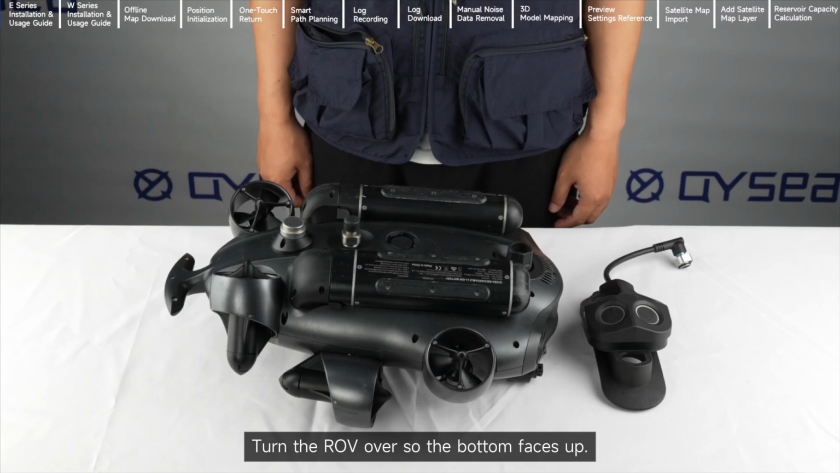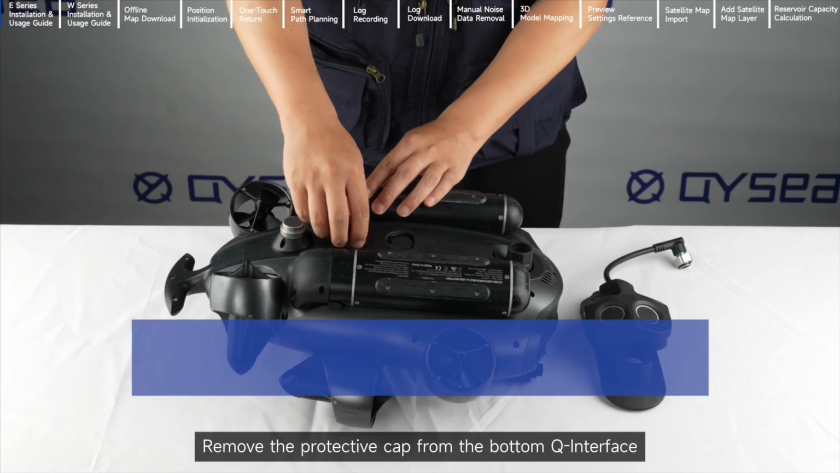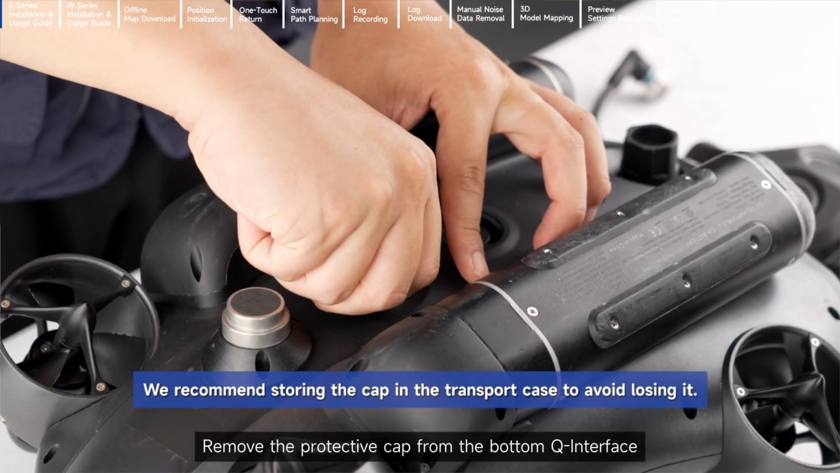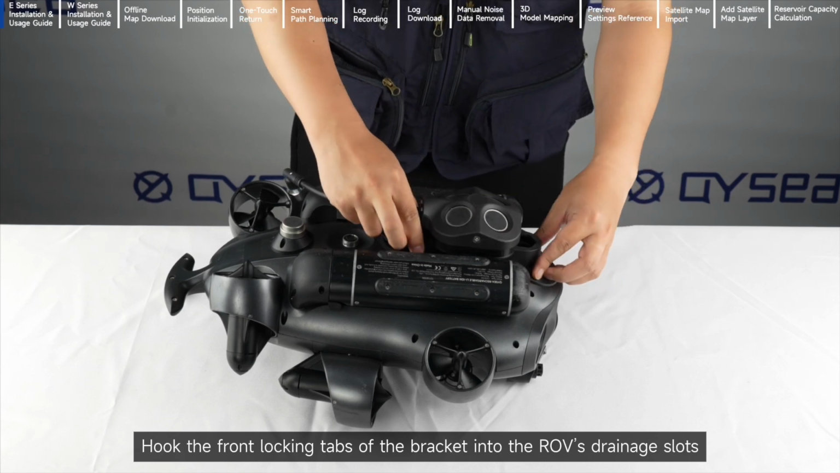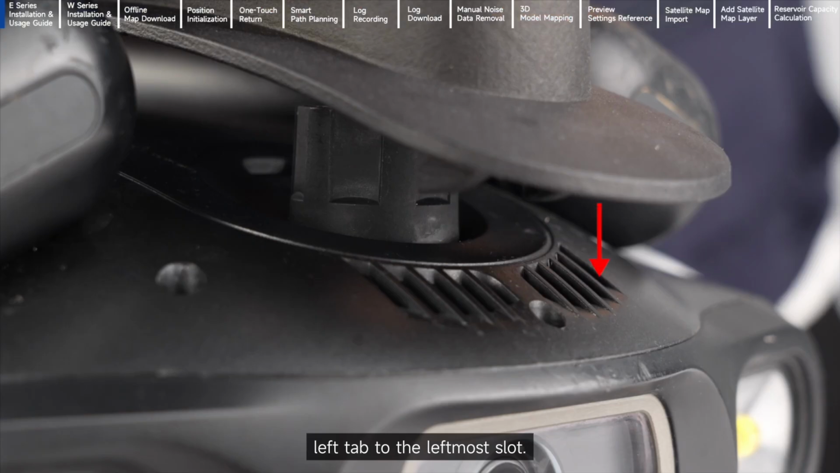Turn the ROV over so the bottom faces up. Remove the protective cap from the bottom Q interface. Hook the front locking tabs of the bracket into the ROV's drainage slots. Left tab to the leftmost slot, right tab to the rightmost slot.